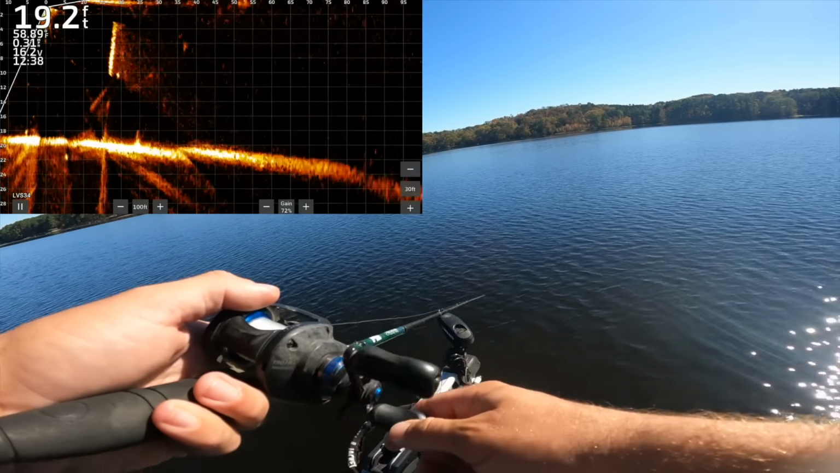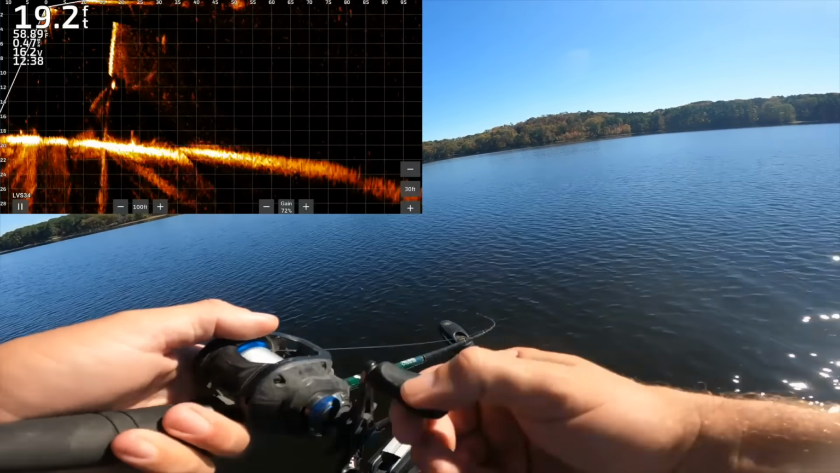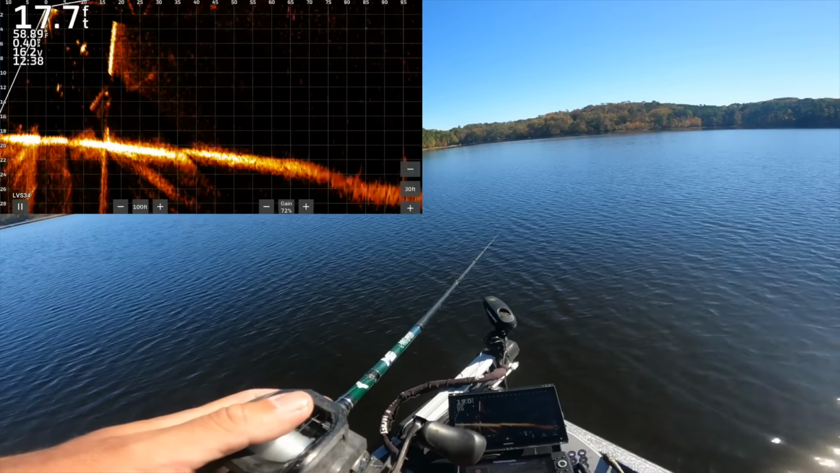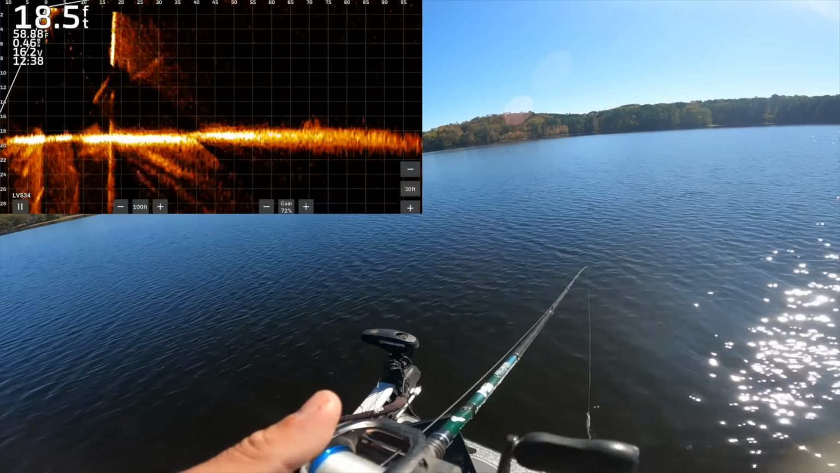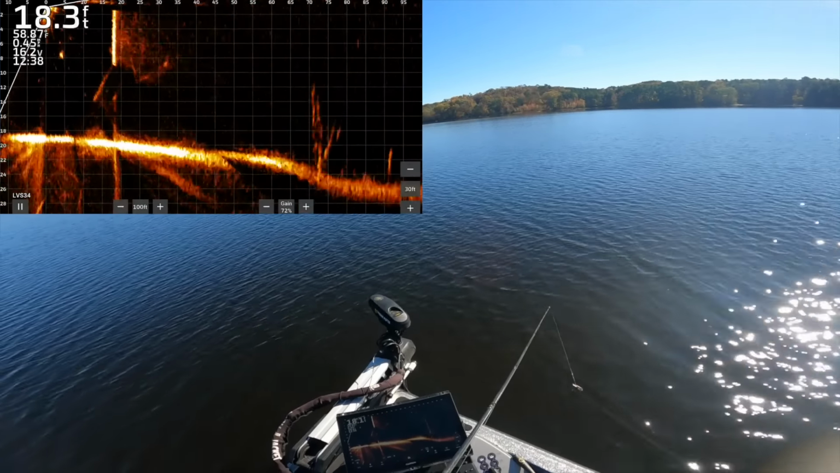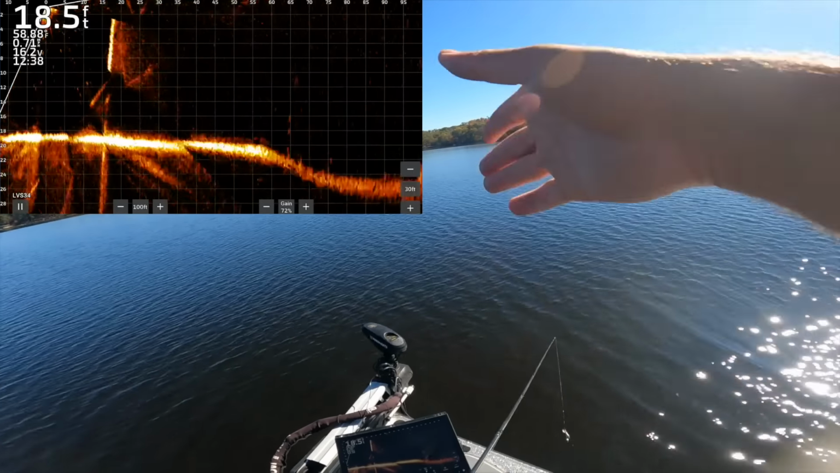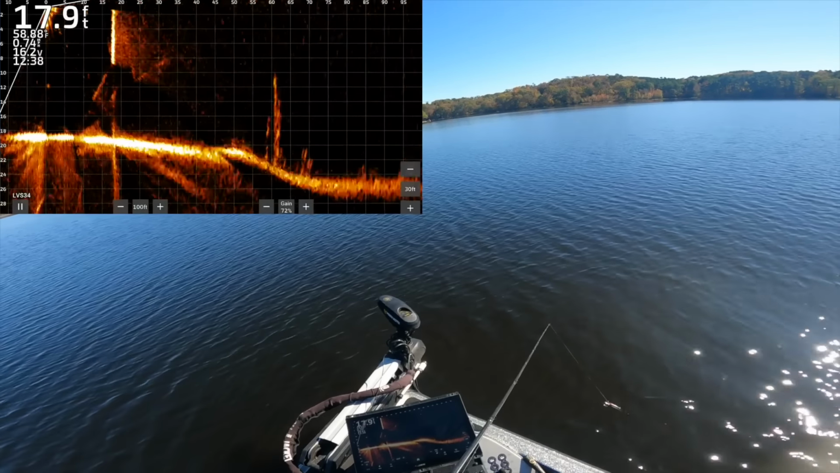Oh, another one. As you can see, they're pretty hot on the jerkbait. Oh, and that is some reverb there coming up from the bottom. So if you're wondering in today's video why there's fish that are mirroring exactly what's happening out further, except right under the boat in this shot, that's what it is.